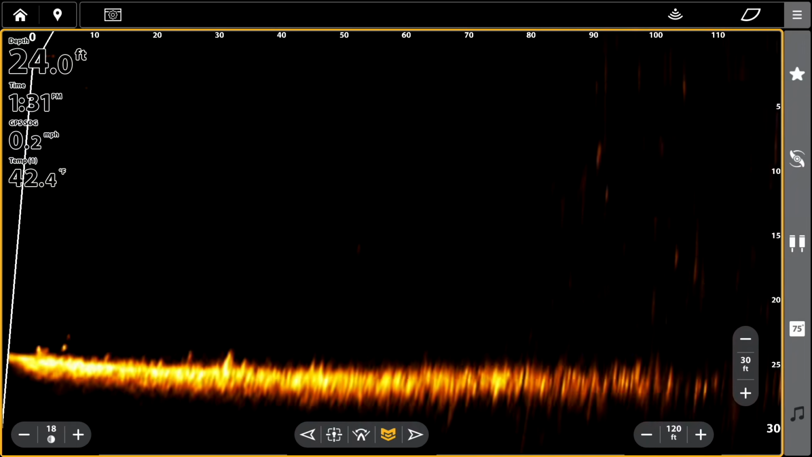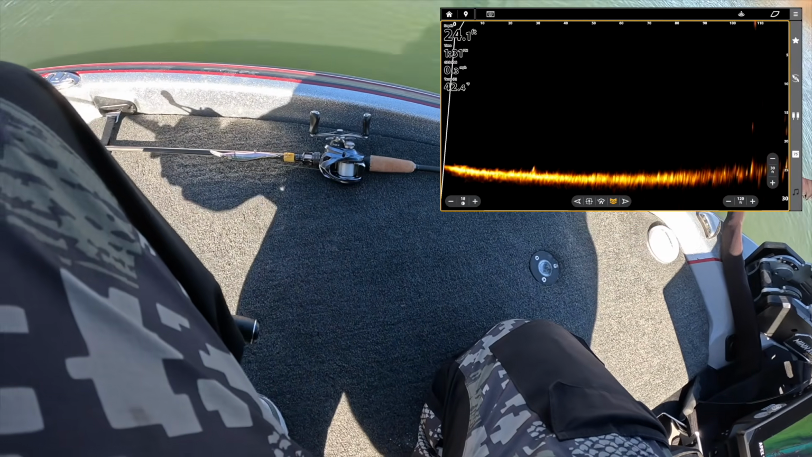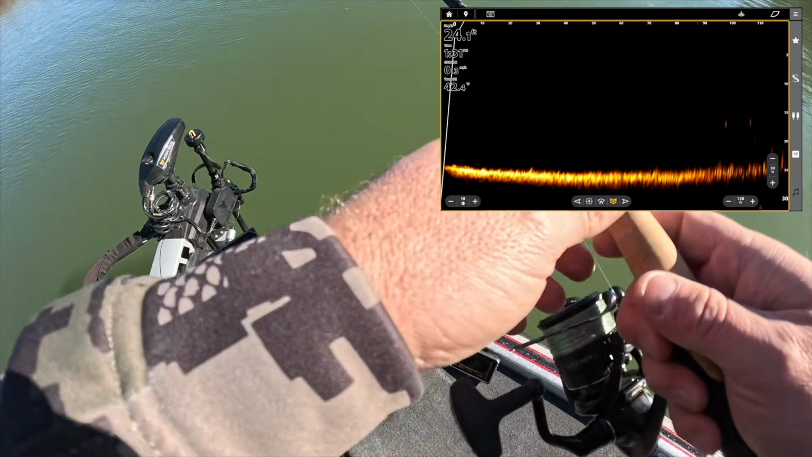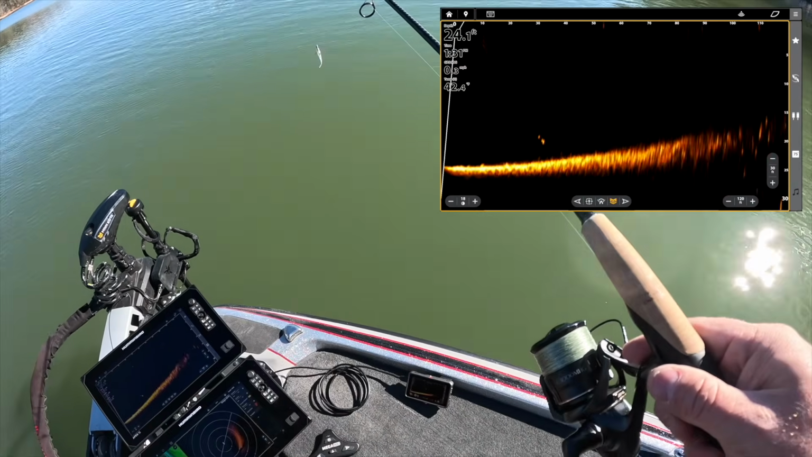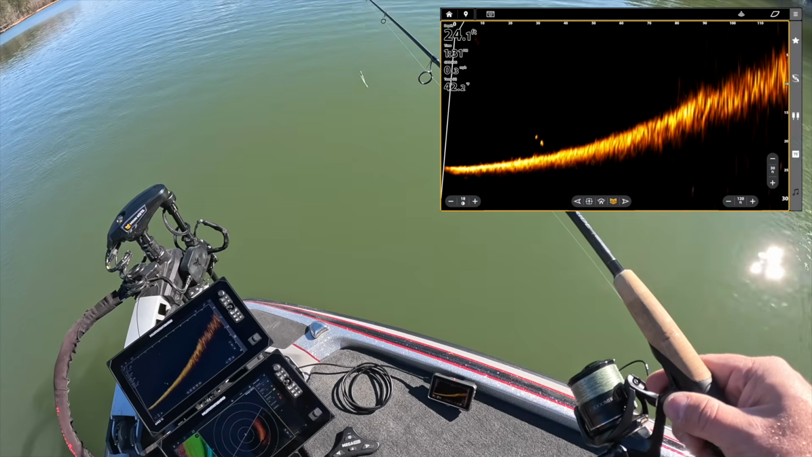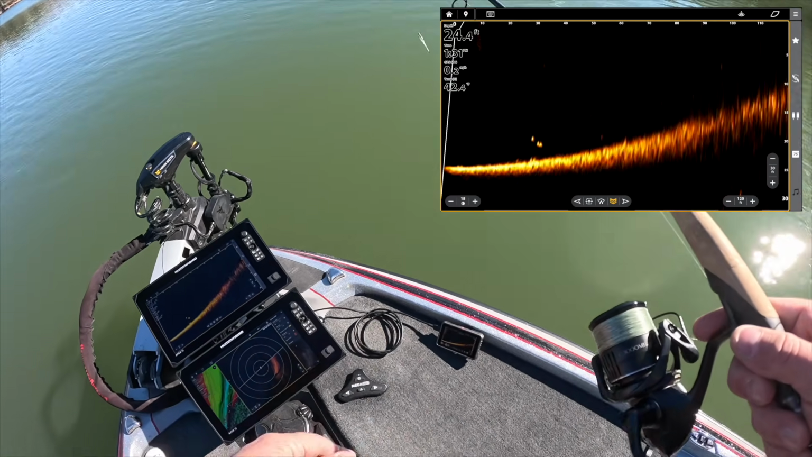Let's go with a smaller bait. That was the A-rig. Jerk bait shows up really well in this thing too. I grabbed a jerk bait, an A-rig, and a jig and minnow. We're gonna have to stop recording and go try and find some fish for you guys.